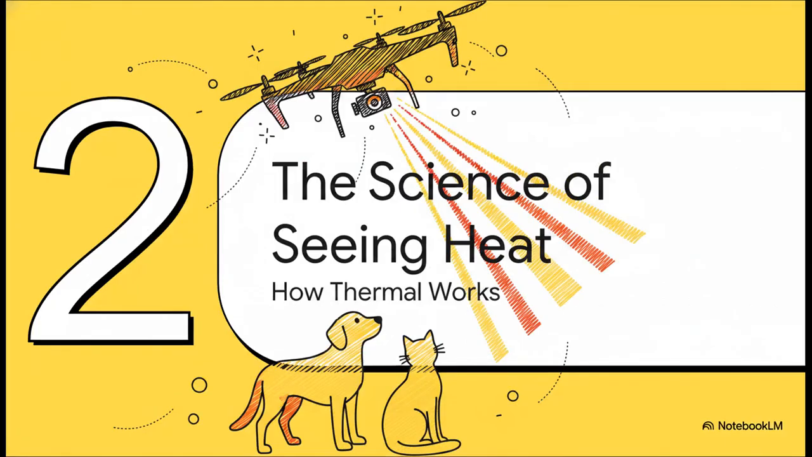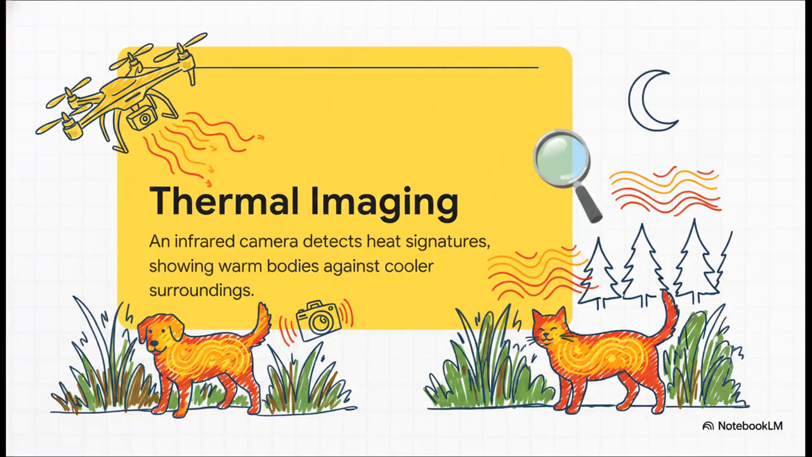Okay, section 2, the science of seeing heat. How does this tech actually work? It all comes down to one thing: thermal imaging. Basically, the drone's camera doesn't see light the way our eyes do. It sees heat. Think of it like a heat-o-vision camera. Your pet is warm, right? They give off this heat signature, and the camera is designed to pick up on that, making them pop out against a cooler background, even if they're hiding in some bushes at night.